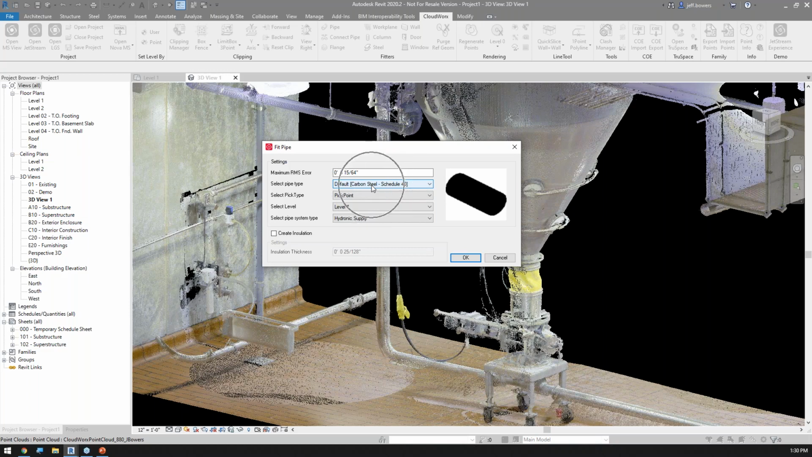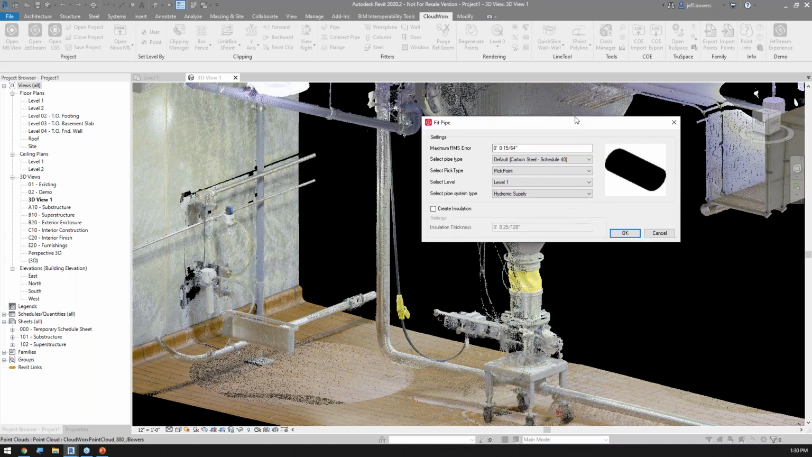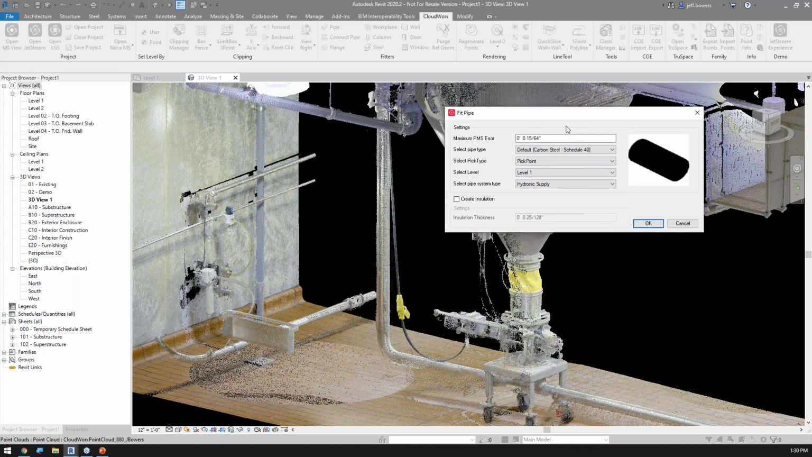Again, this is being pulled from your MEP template. Your system type, this is pulling from your MEP template. So everybody should hear the common theme there. It's pulling from your template, what you have set up. So we're just going to go with what we have today. Again, I'm using an out-of-the-box template that has very few things set up.